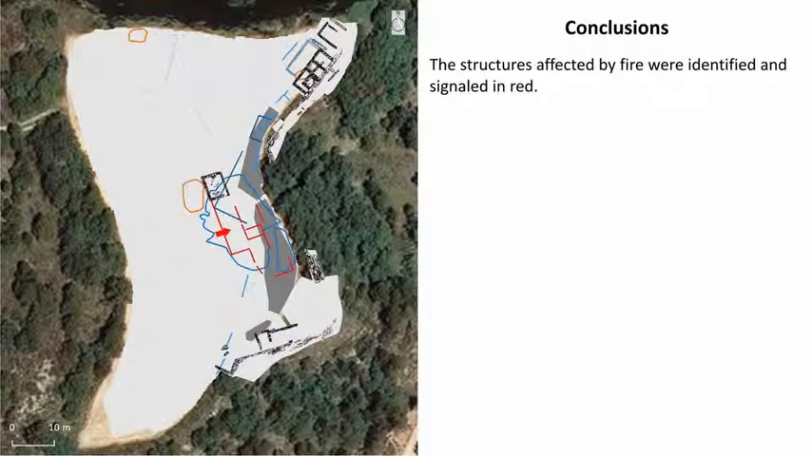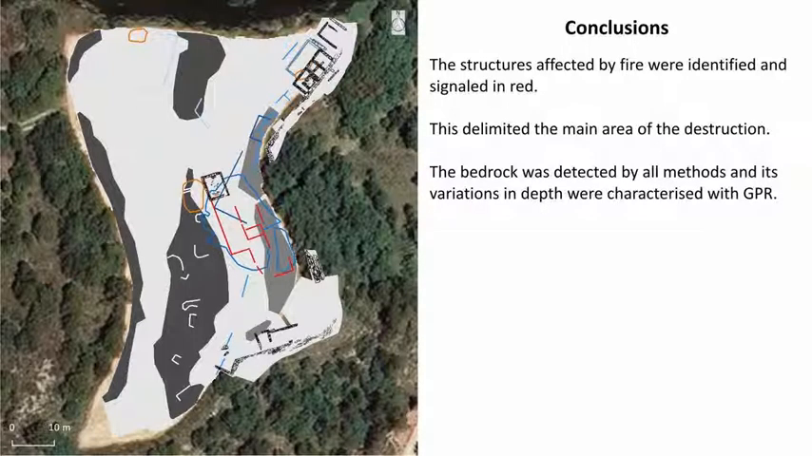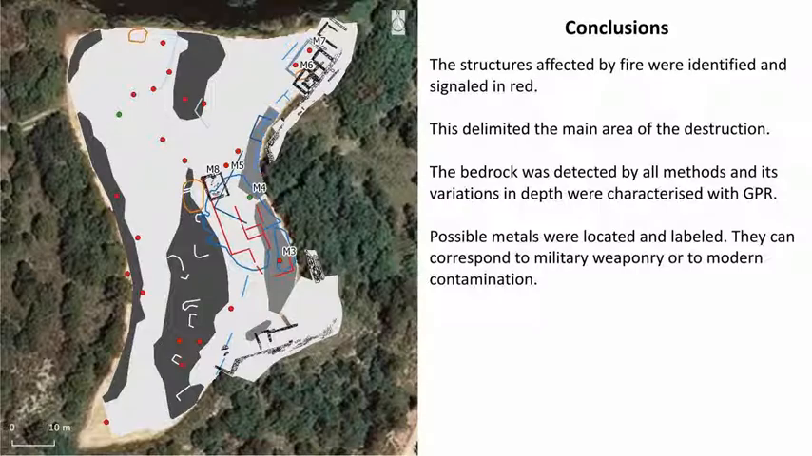The structures affected by fire were identified and signaled in red. This delimited the main area of the destruction. The bedrock was detected by all methods and its variation in depth was characterized with GPR. Possible metals were located and labeled. They can correspond to military weaponry or to modern contamination.